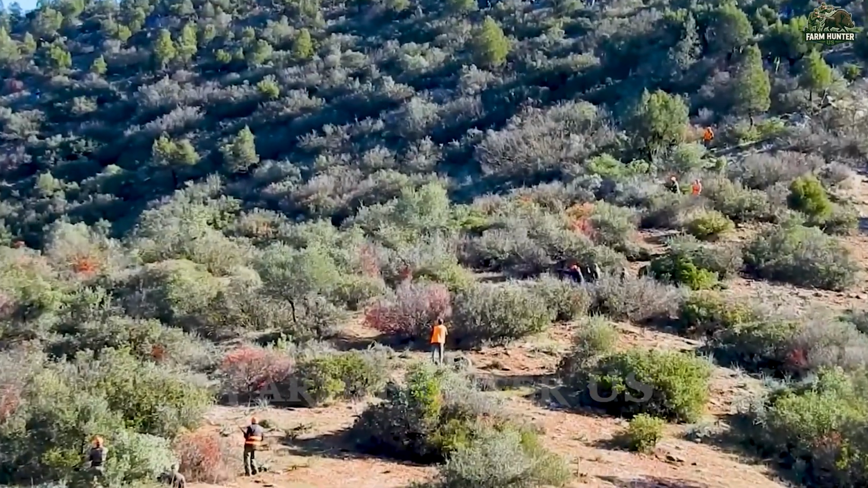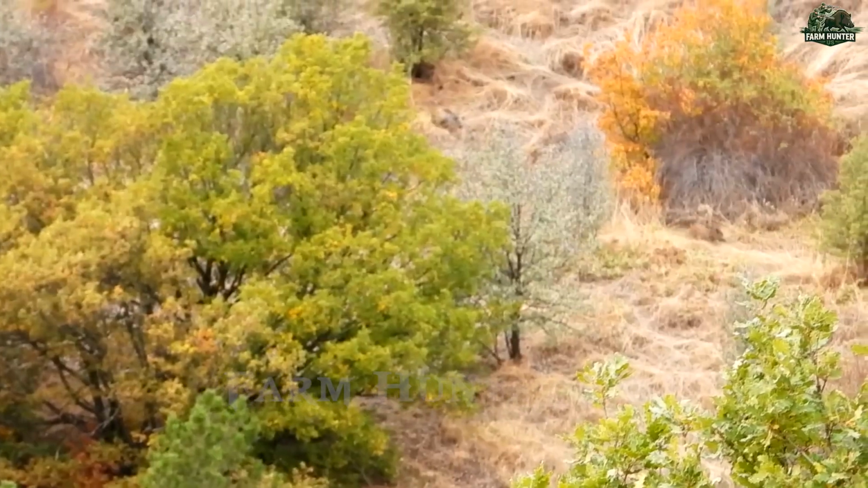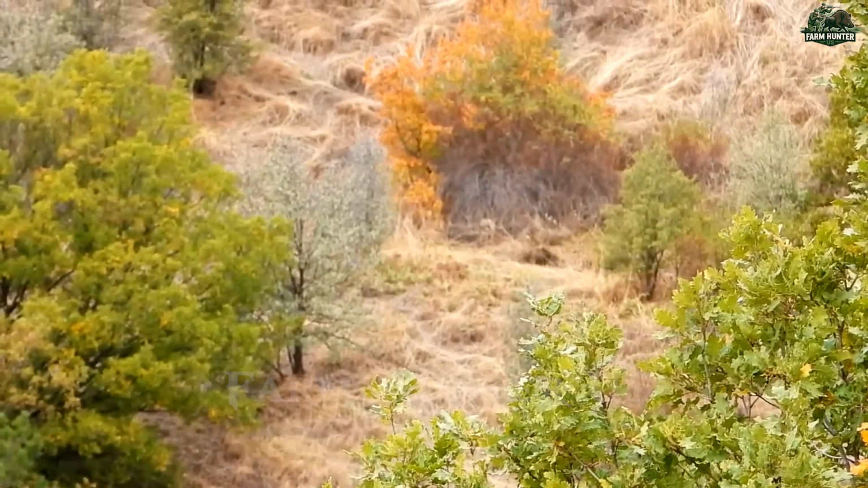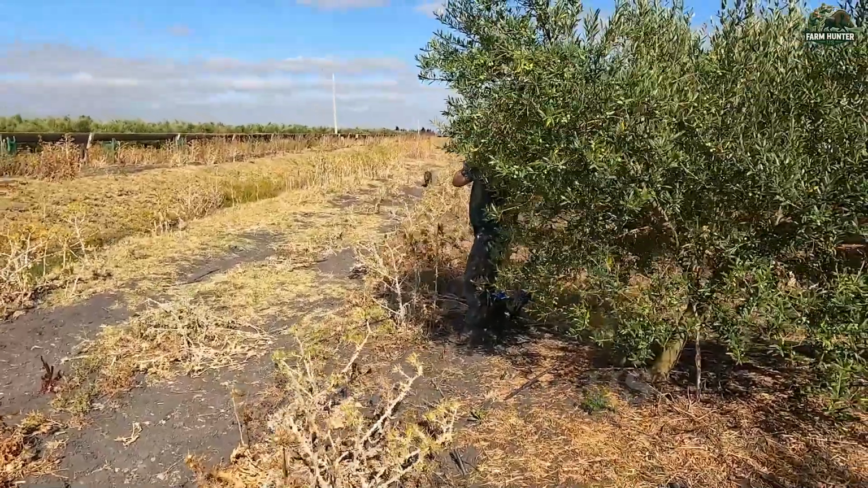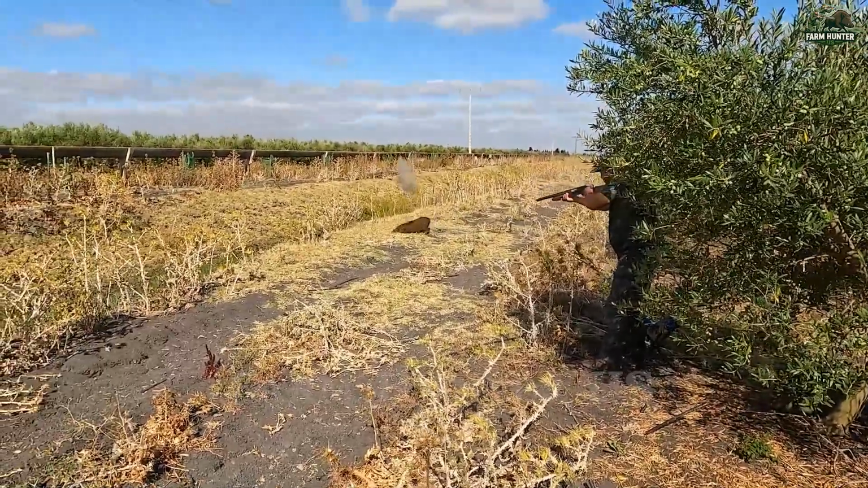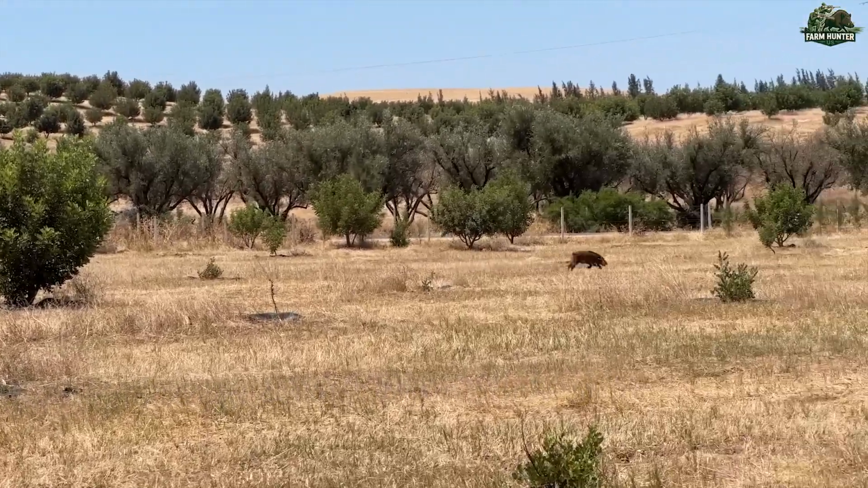As we moved deeper into the dense brush, the sharp crackling of broken twigs immediately caught our attention. My team froze, carefully scanning every shadow for movement. Then, without warning, a massive boar, easily over 250 pounds, charged straight out of the bushes.